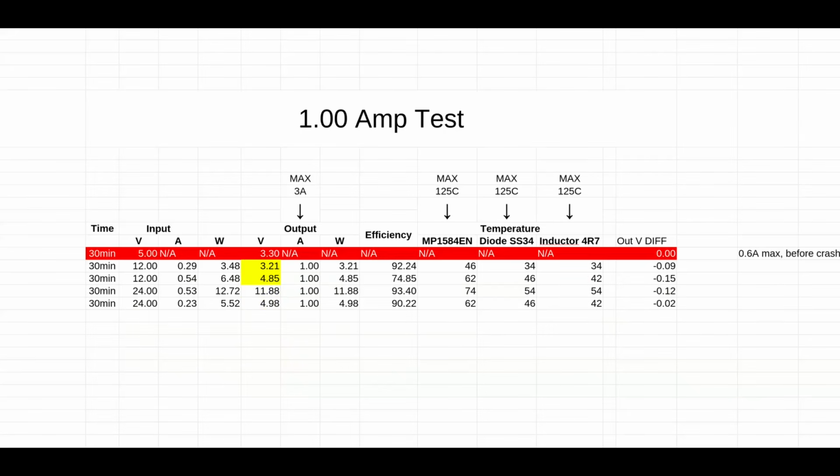So we lost 5 volt to 3.3 volt. I managed to squeeze out 0.6 amps on the output side, but then it started to crash. What I mean by that, the voltage dropped to 0 and rebooted, then to 0 and again. So we lost this fight.